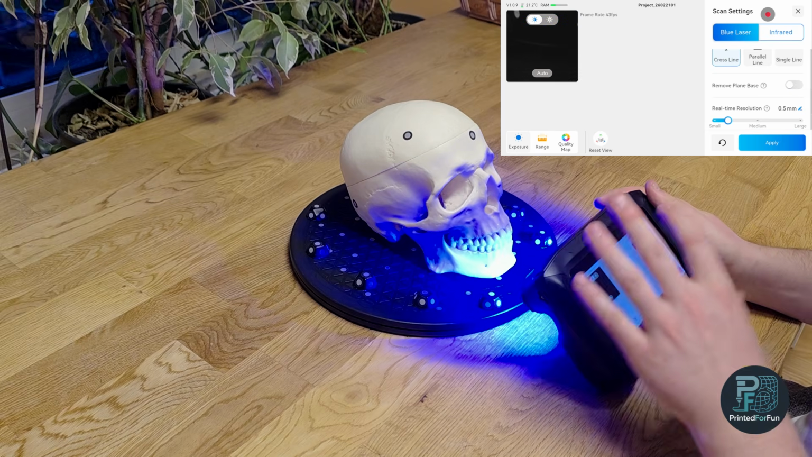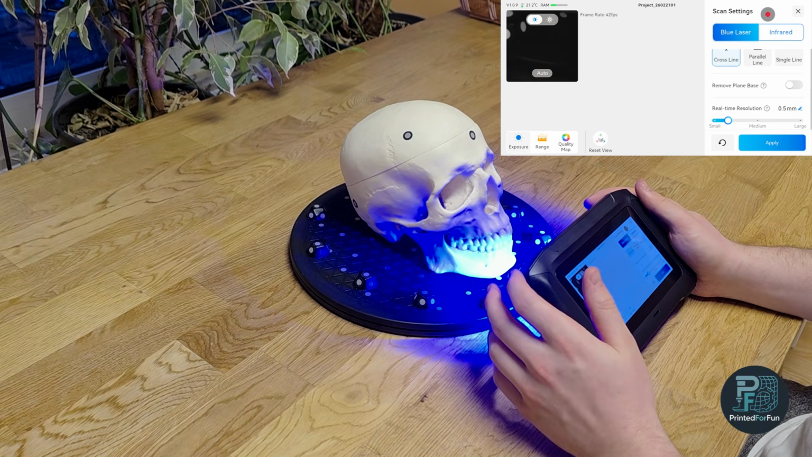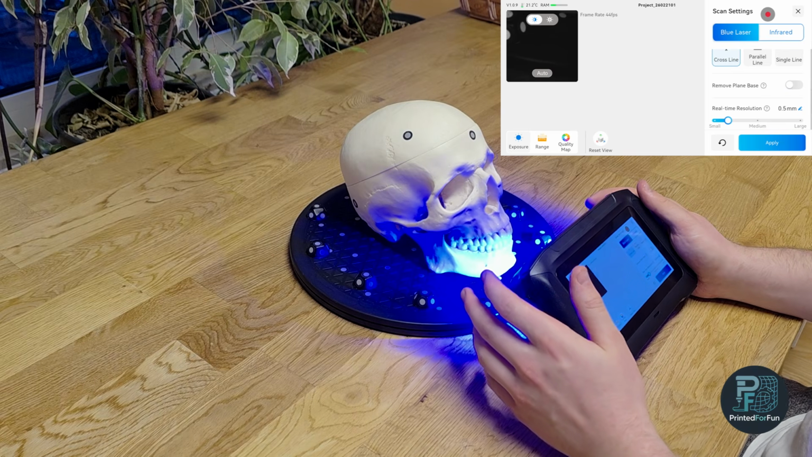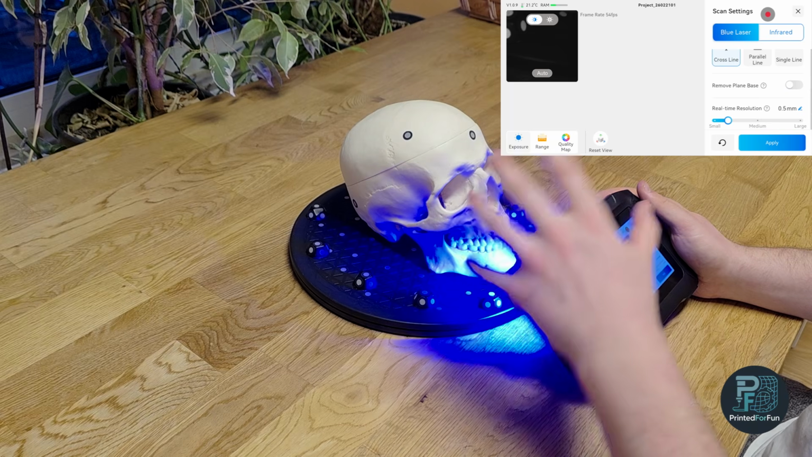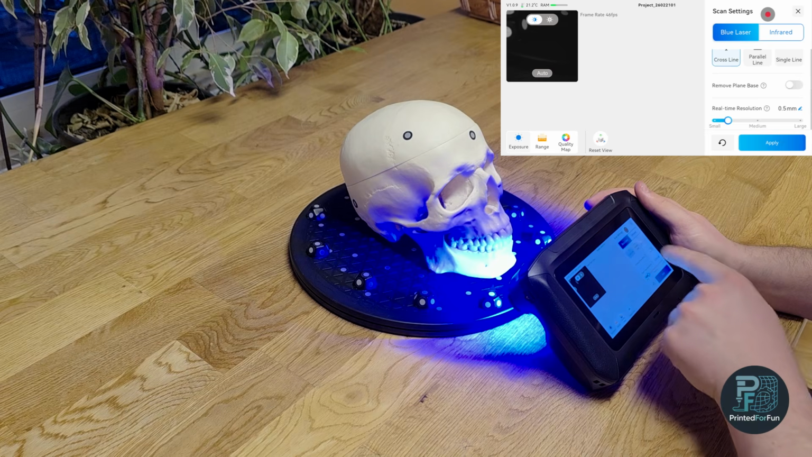On the scanner itself, when scanning, the maximum scan rate is advertised at 60 FPS. In single line and parallel line mode, it often reaches this frame rate. In cross lines, it can dip a bit lower. It really depends on what you're scanning and how much data it must process. But I will leave it here.